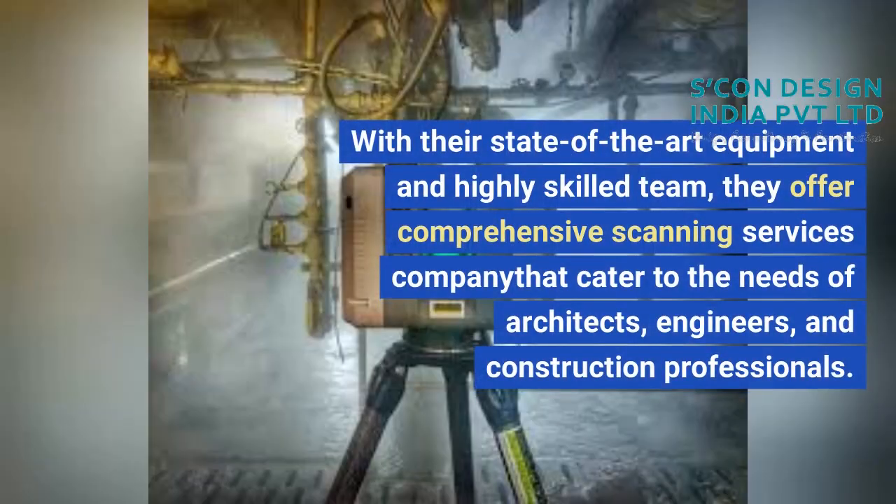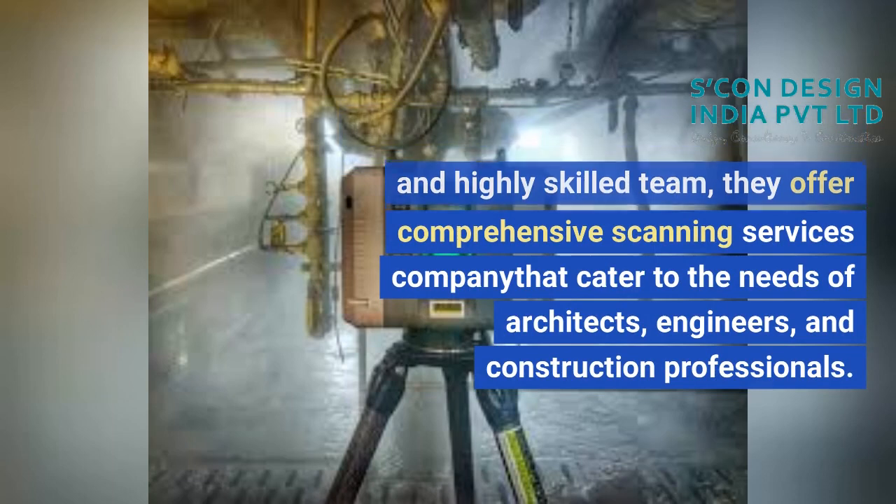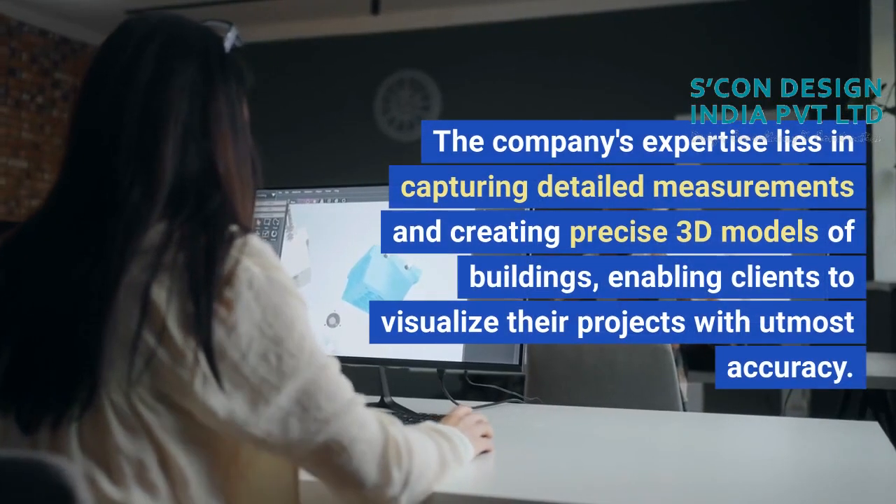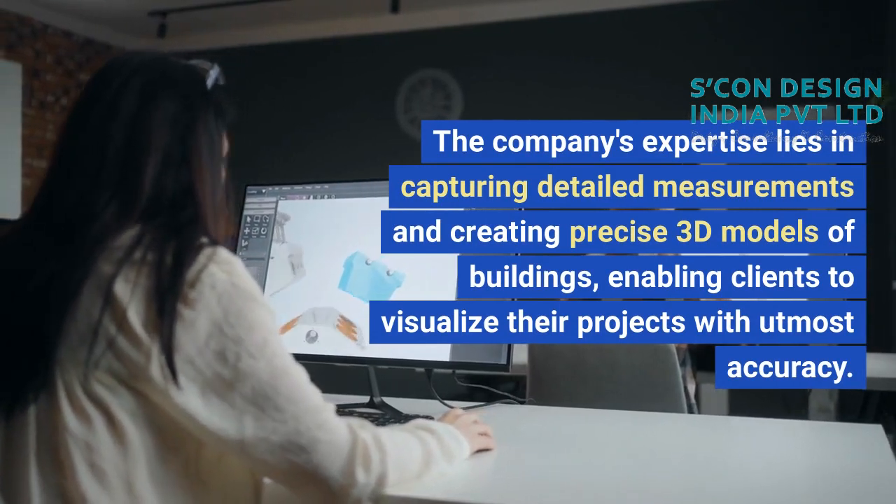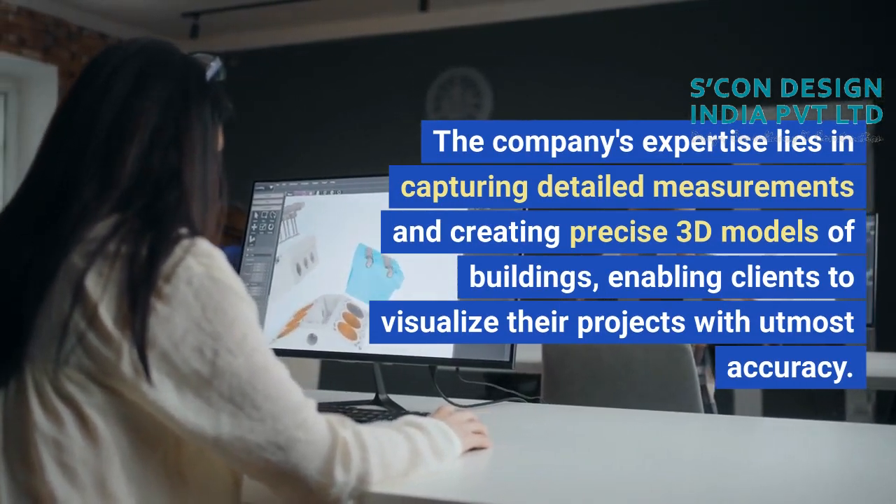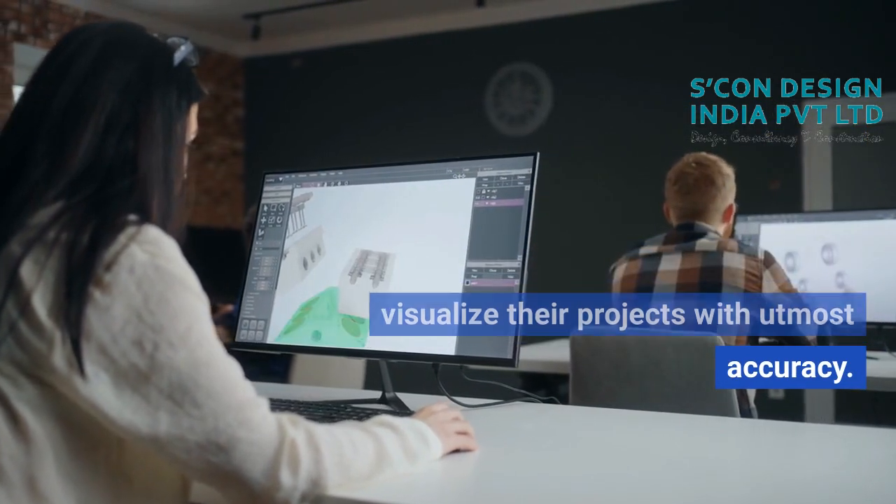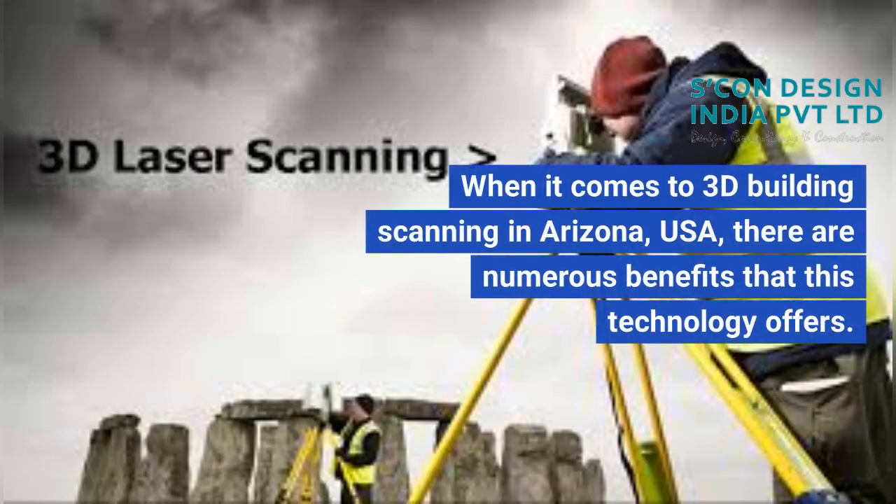With their state-of-the-art equipment and highly skilled team, they offer comprehensive scanning services that cater to the needs of architects, engineers, and construction professionals. The company's expertise lies in capturing detailed measurements and creating precise 3D models of buildings, enabling clients to visualize their projects with utmost accuracy.